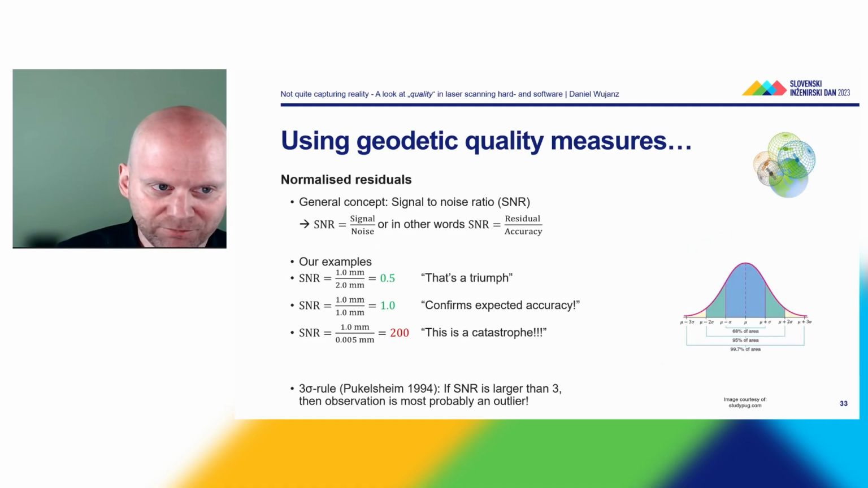So what I do now is I use, again, another tool from geodesy, namely normalized residuals, which, if you come from other fields of engineering, is very similar to the signal to noise ratio. So again, this is the classical notation, signal to noise, or in other words, I take the residual and divide it by the accuracy. If I go back to my examples, this is the outcome of my tape measure. I simply say I have a standard deviation of 1 millimeter. I assumed it to be 2 millimeters. So the ratio is 0.5, which is a triumph because I've performed better than I expected.